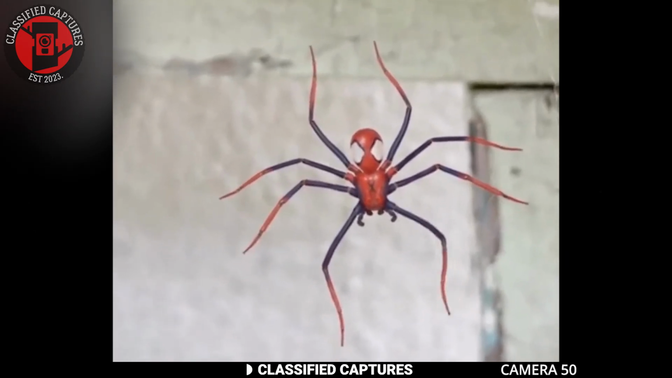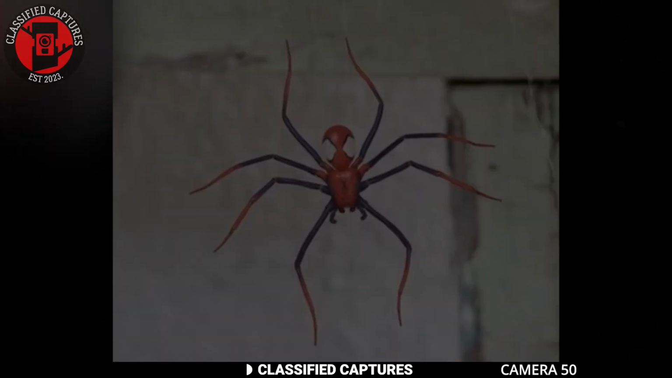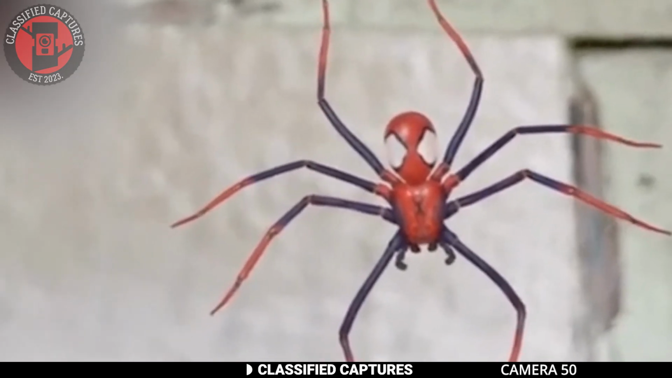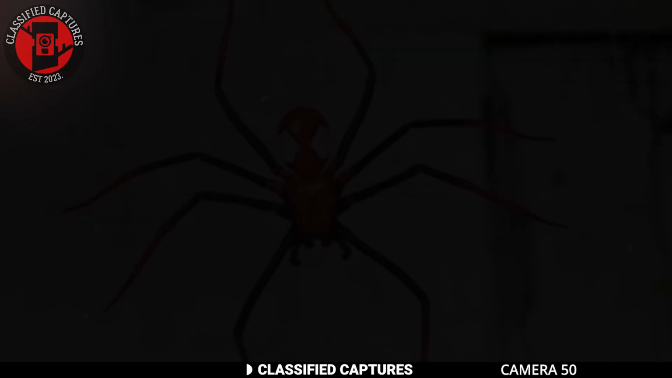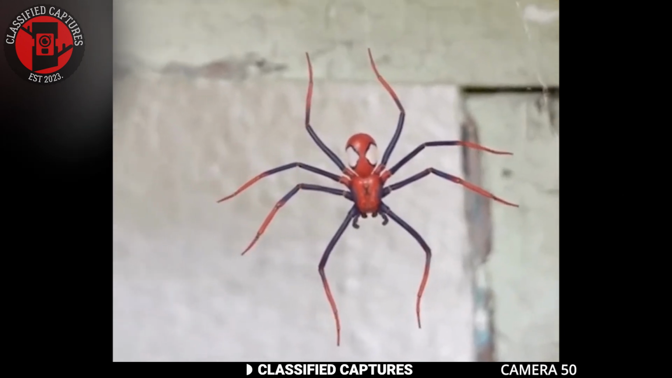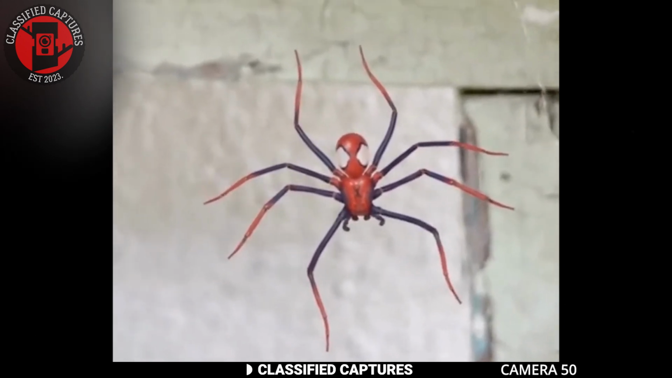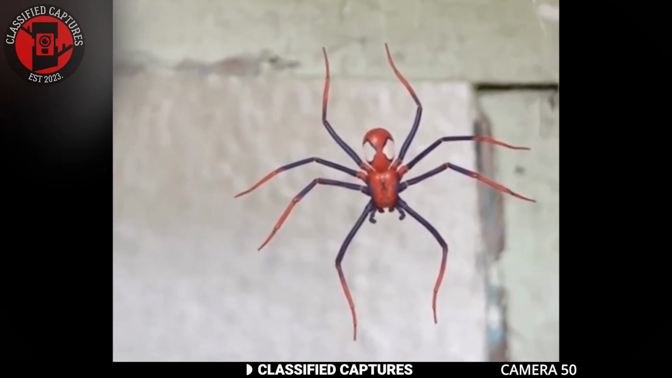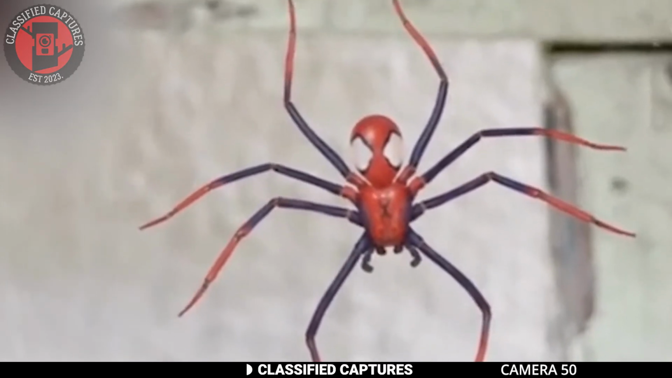But wait, before you stop planning your crime-fighting career, let's step back and think logically. While it's tempting to believe in superhero-like spiders, the reality is usually more complicated. This could just be a random spider with a striking resemblance to the web-slinger, or a creation meant to mislead. Still, the idea of finding a real-life Spider-Man spider is fascinating. Who knows, there might be someone shooting webs out there.